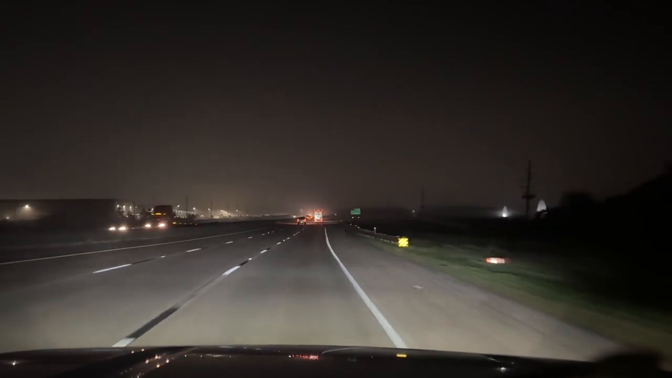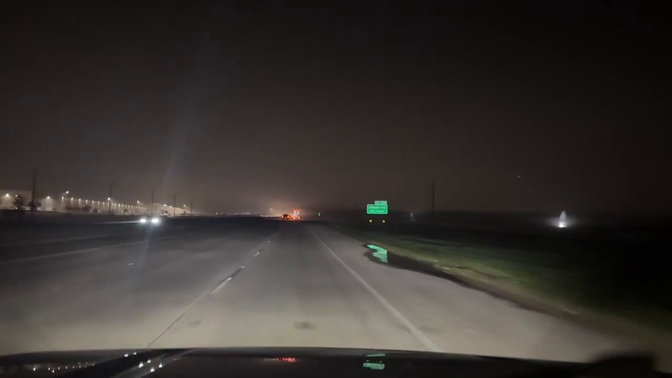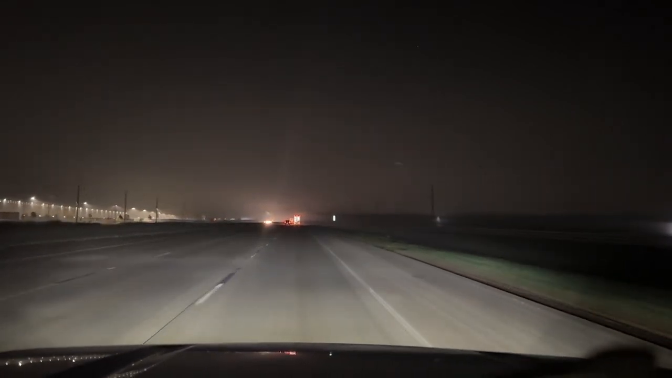So far the traffic is moving. I did go through some construction again, with concrete barriers right up against me, and on the other side these semis just go right by you like it's 4 lanes wide.